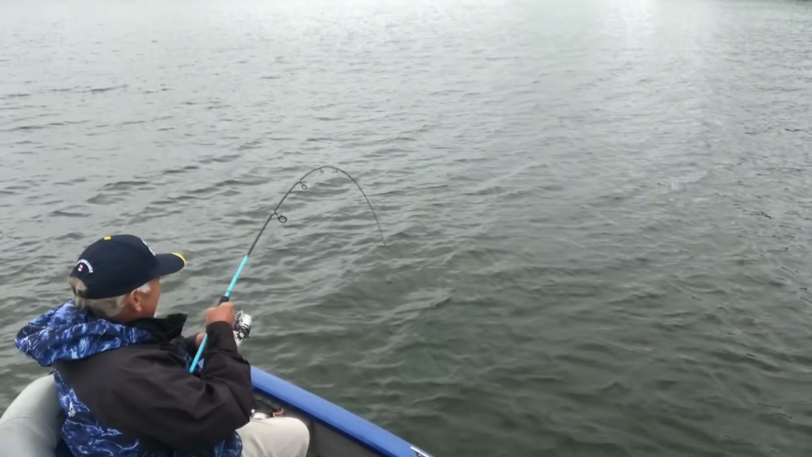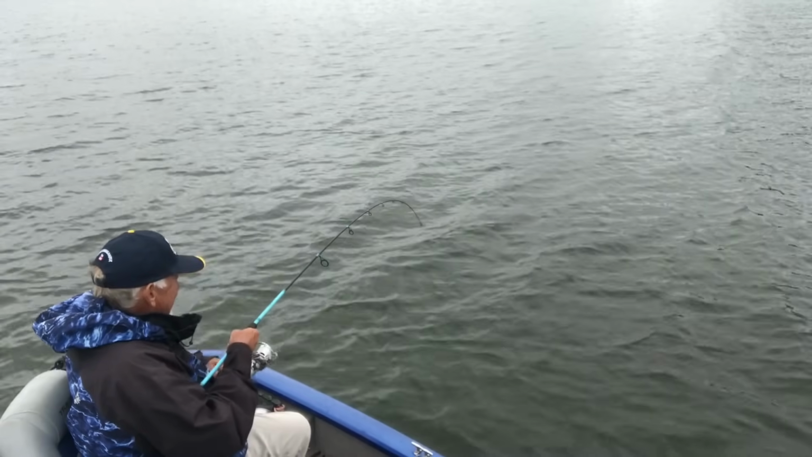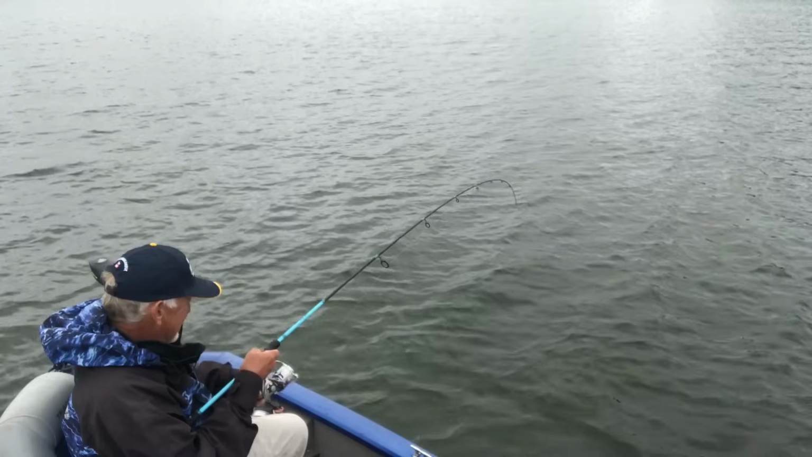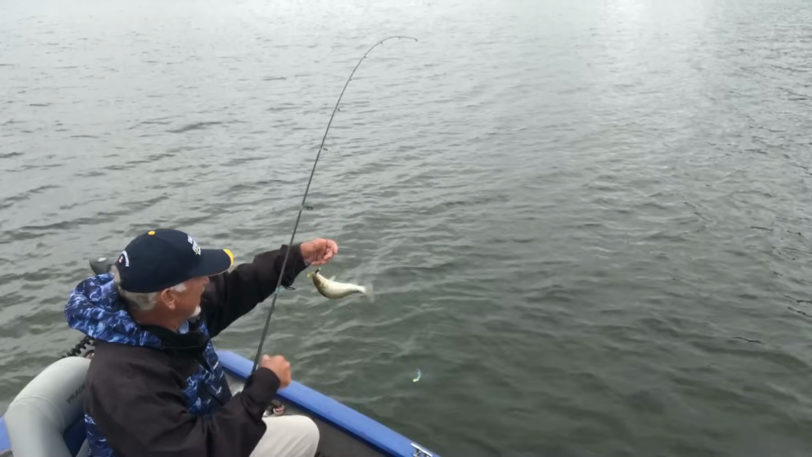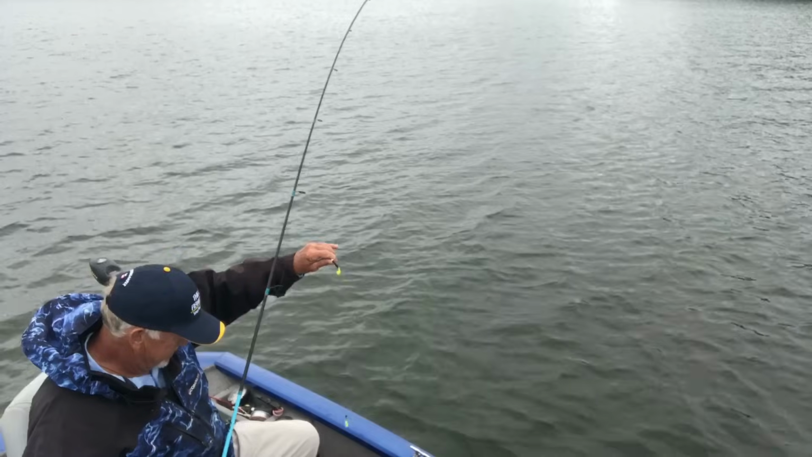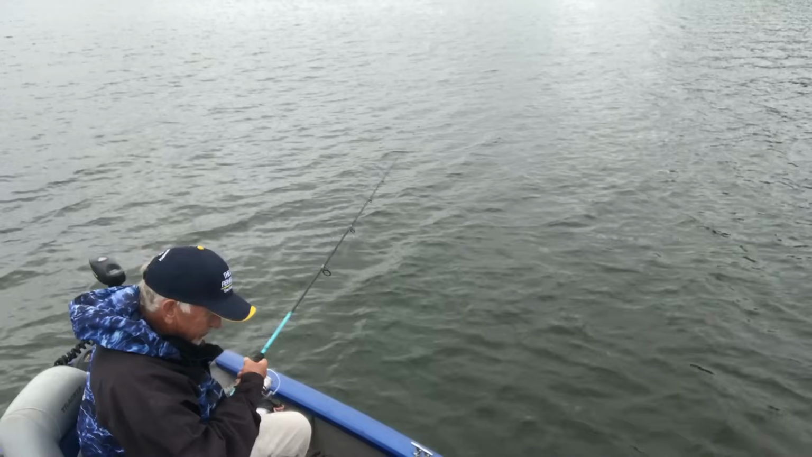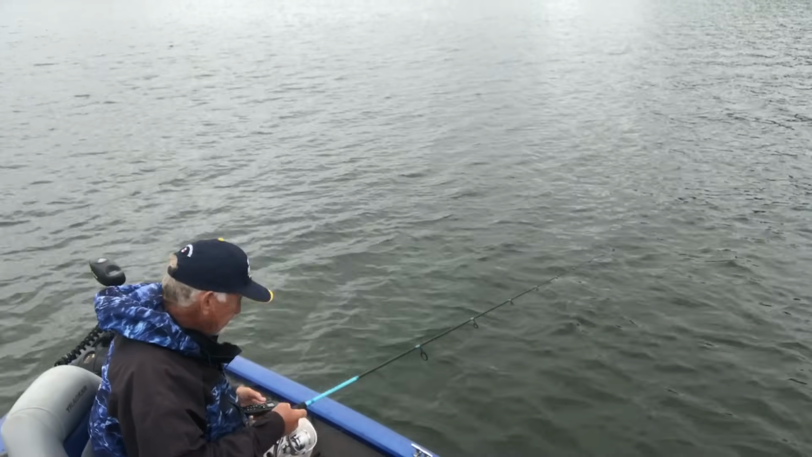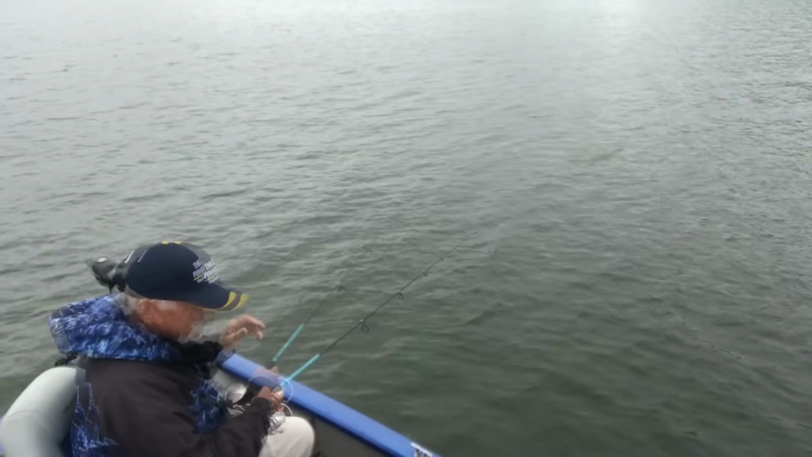There he is. What'd I tell you? Nice one too. They all hitting that dart jig. People, they all hitting that dart jig. Every one of them. Oh my. Looks like I need to put some more darker jigs on.